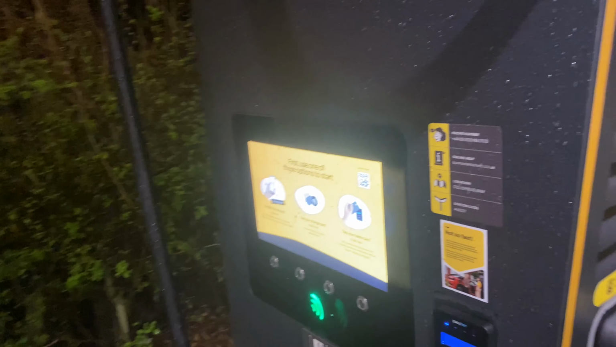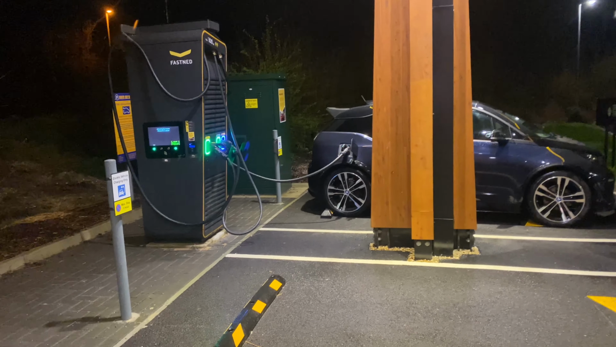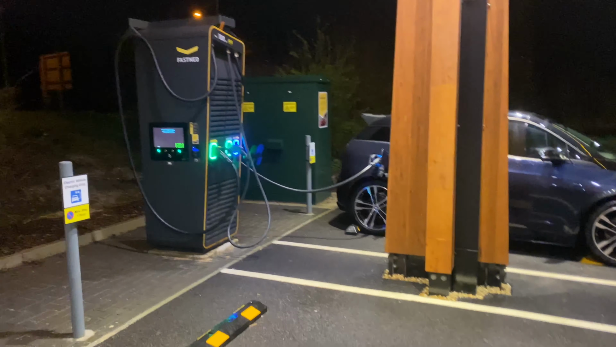Let's have a look. Oh no, it is working. So there you go. But yeah, definitely charging. Just wary about the car park fees.